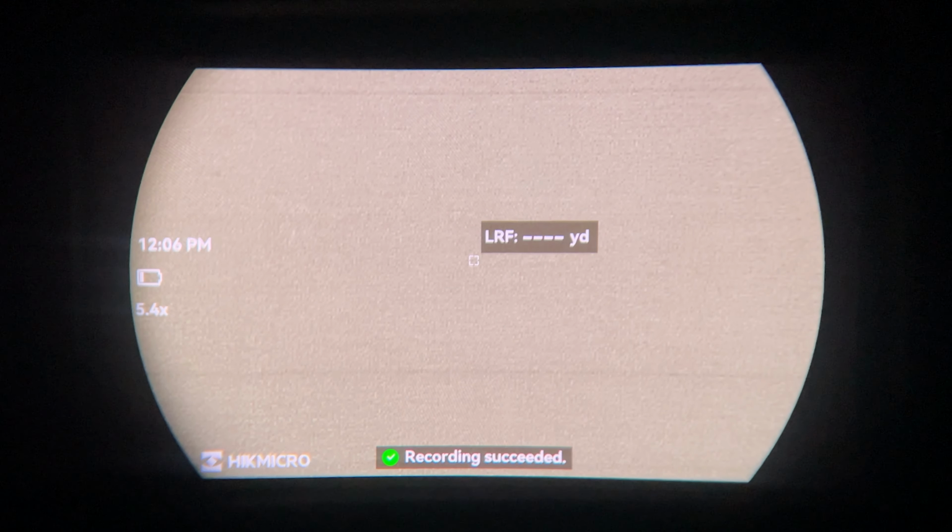All right guys, so let's take us through the menu and the buttons. So first up, we're going to press the up button, the first one, and that would normally give us a laser rangefinder, but I think we're too close against the wall. But that would be your first one. You'll hold that one down and that will start recording. And obviously this is in the Falcon laser rangefinder version. You won't have the LRF in the standard one.